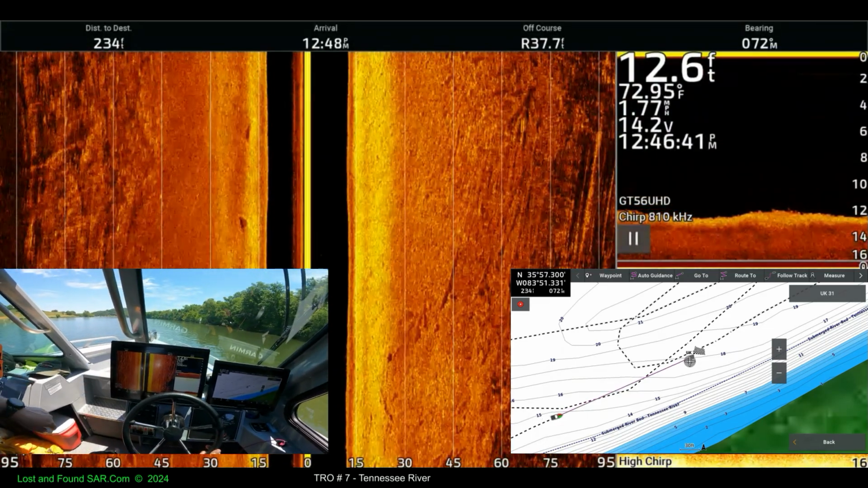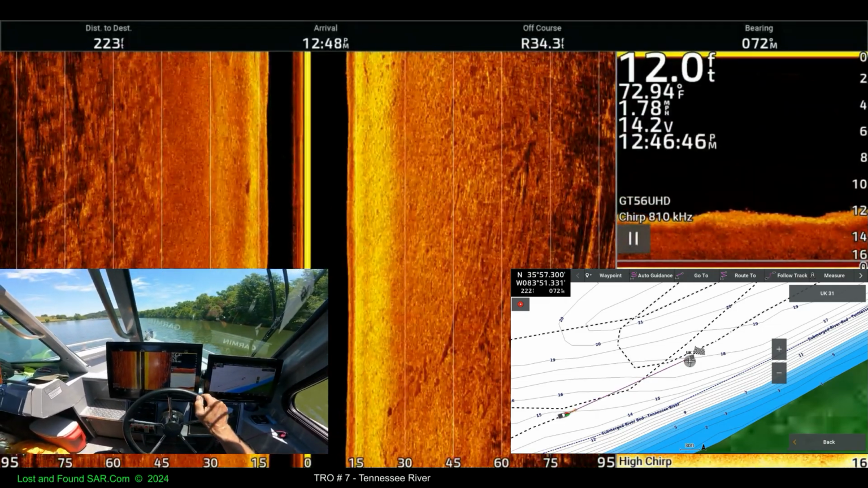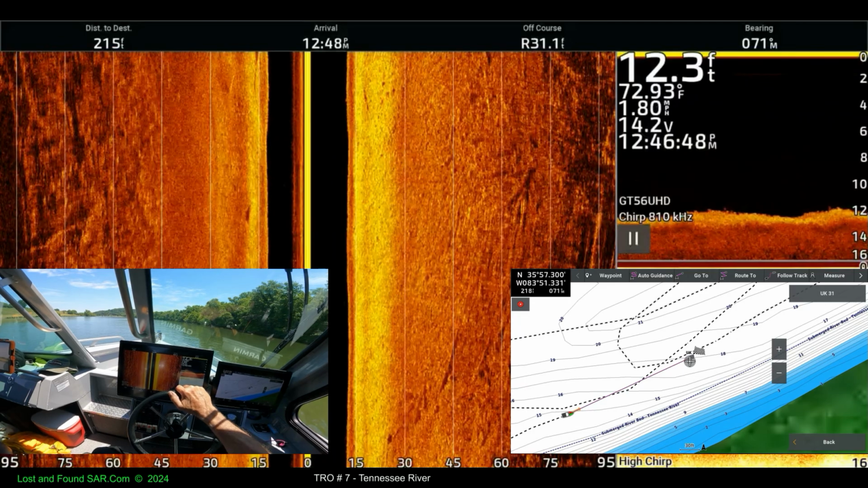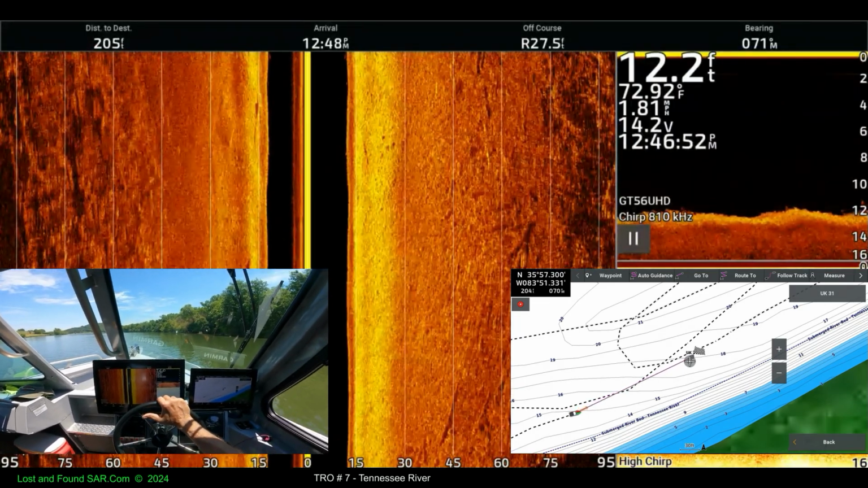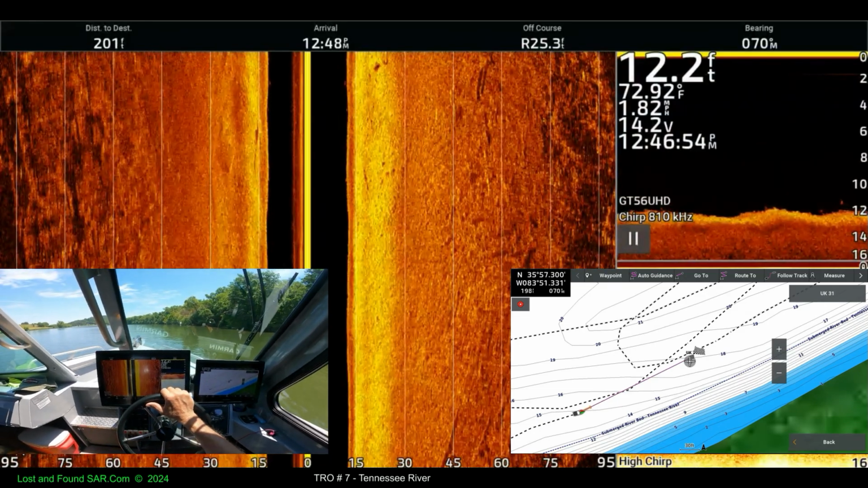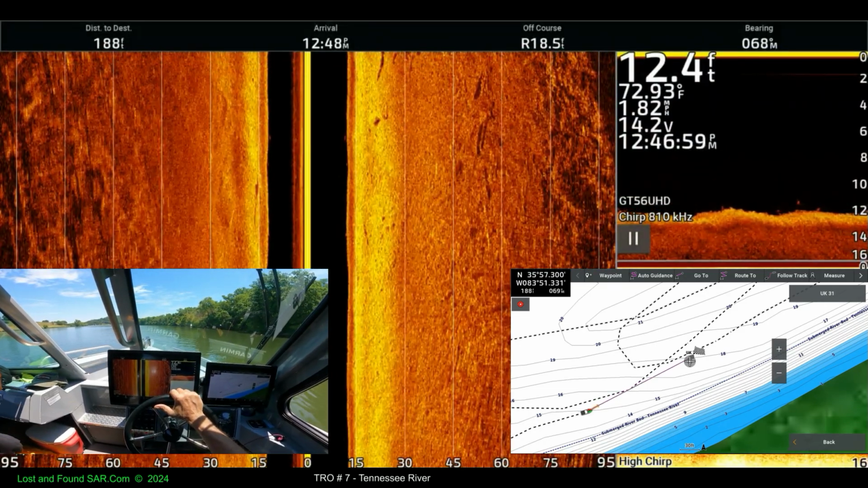Something there. I believe that's that bank. That's the terrace contours of that bank. Okay, I think. 100 foot, we should be seeing that shoreline on that bank. Yeah, and there's all those trees, probably.